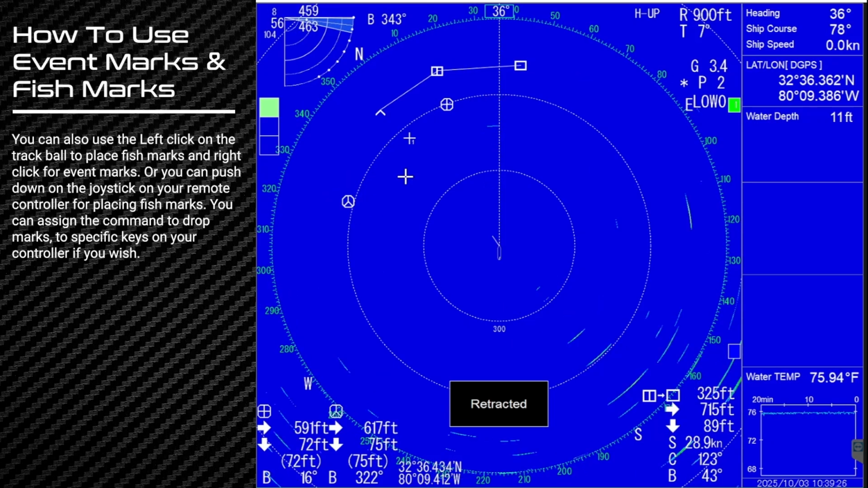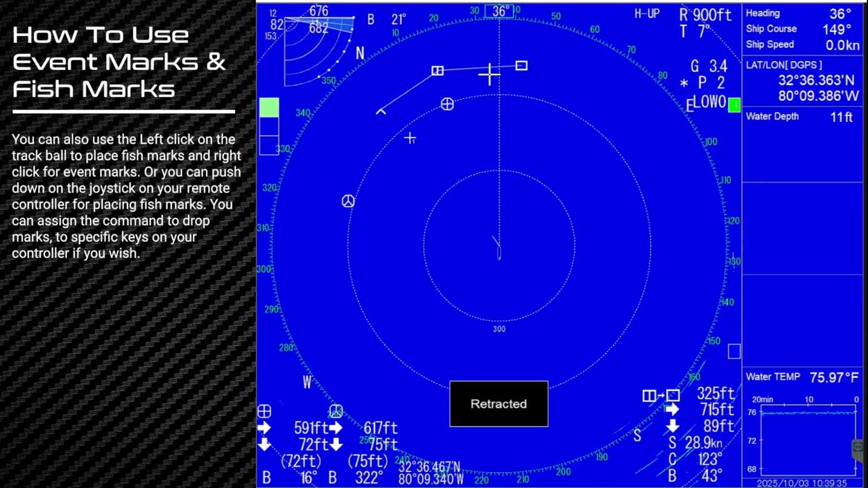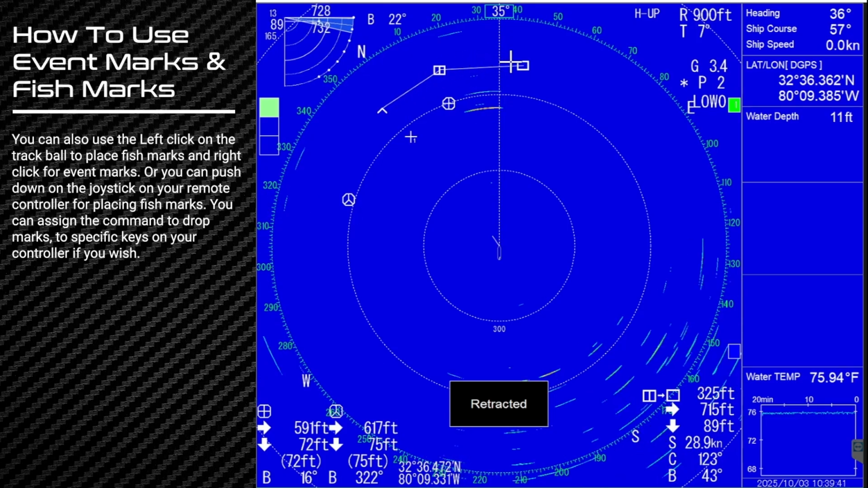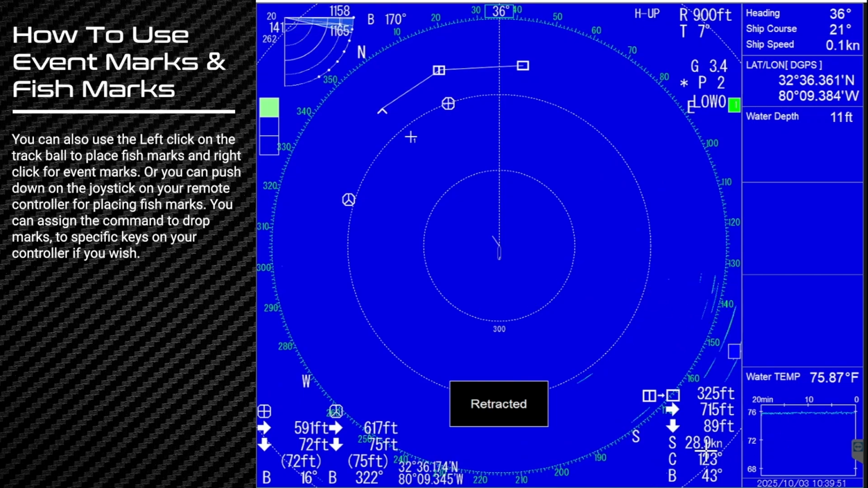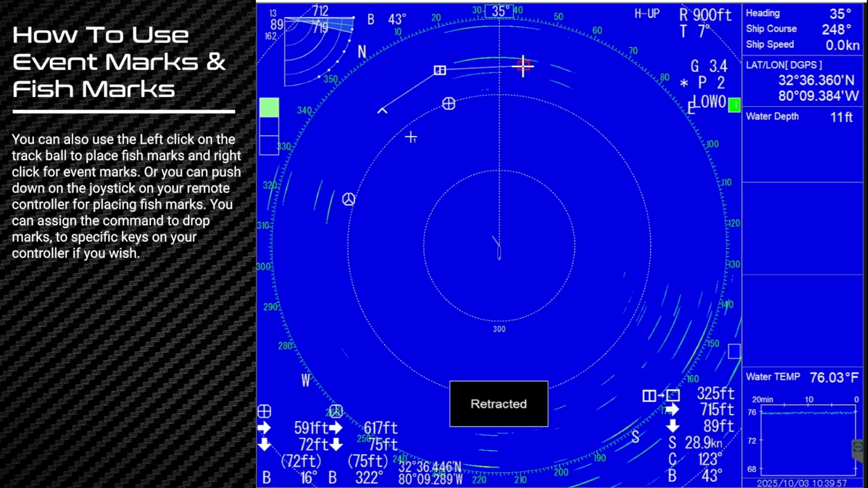I typically use the event mark more than the fish mark, because the speed, I think, can be useful. The lines, in my opinion, can sometimes clutter the screen up. And for example, the speed is something we know how the speed of the fish is calculated. So the square here is our last fish mark.